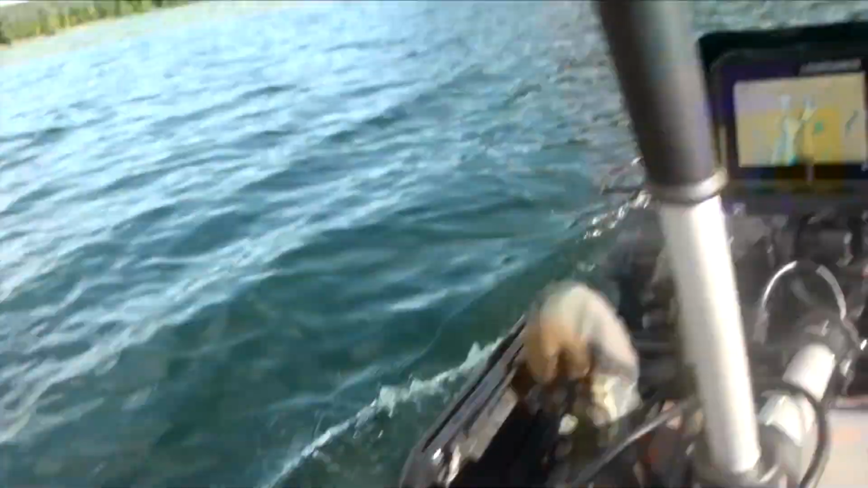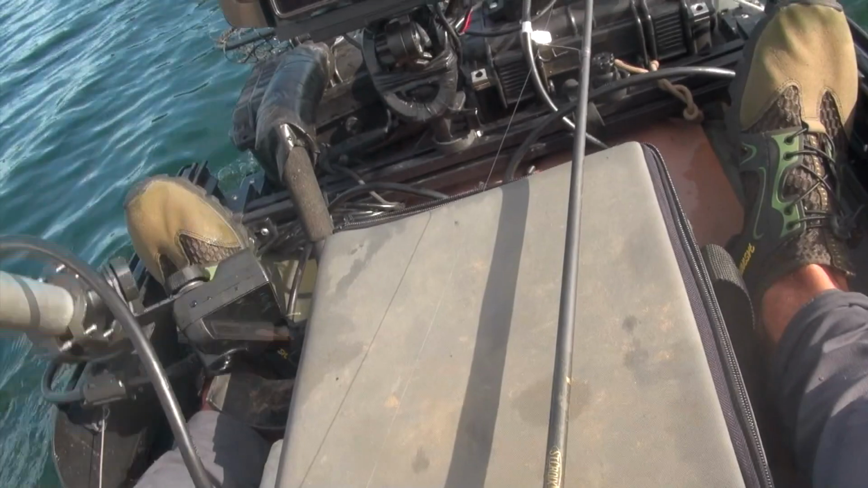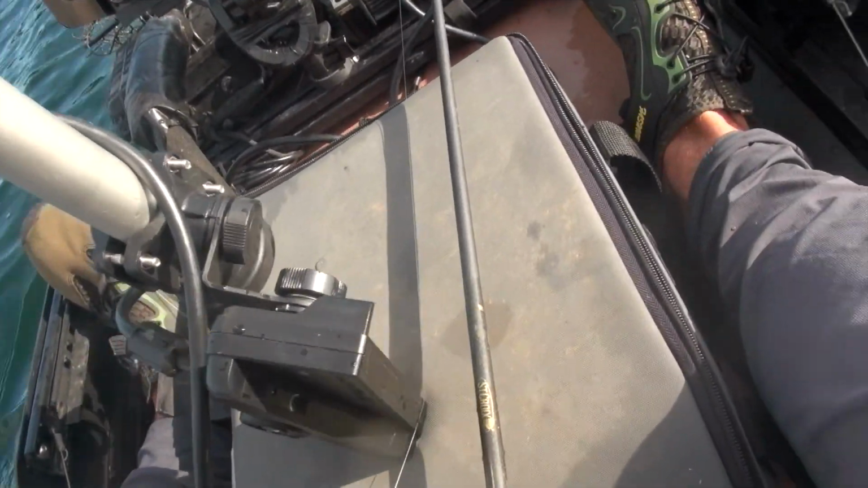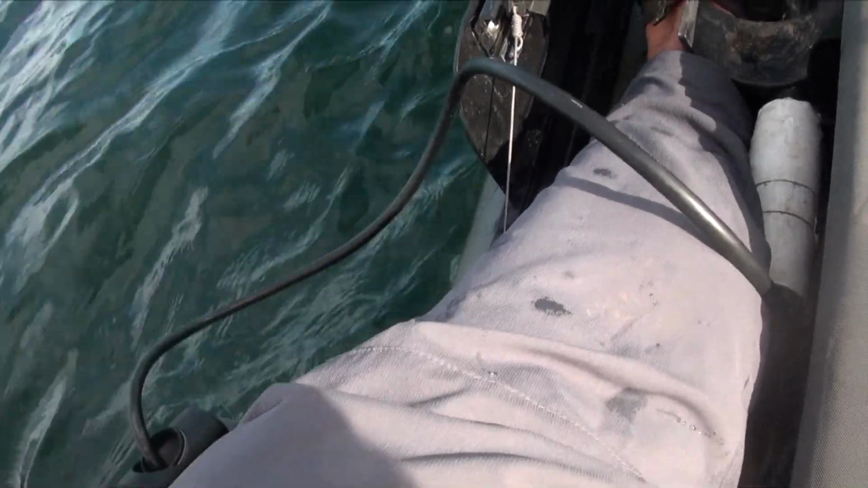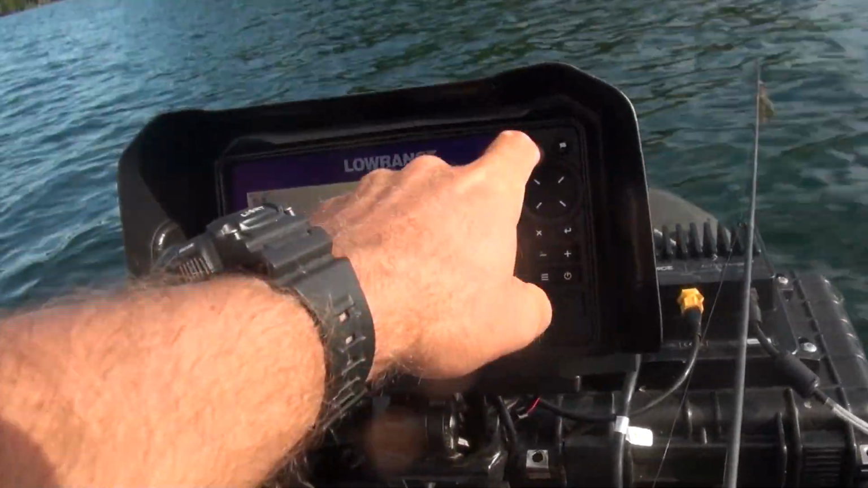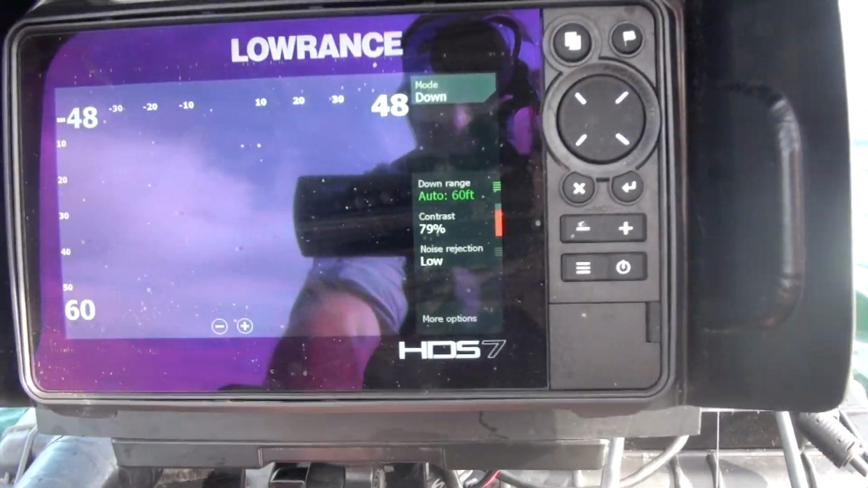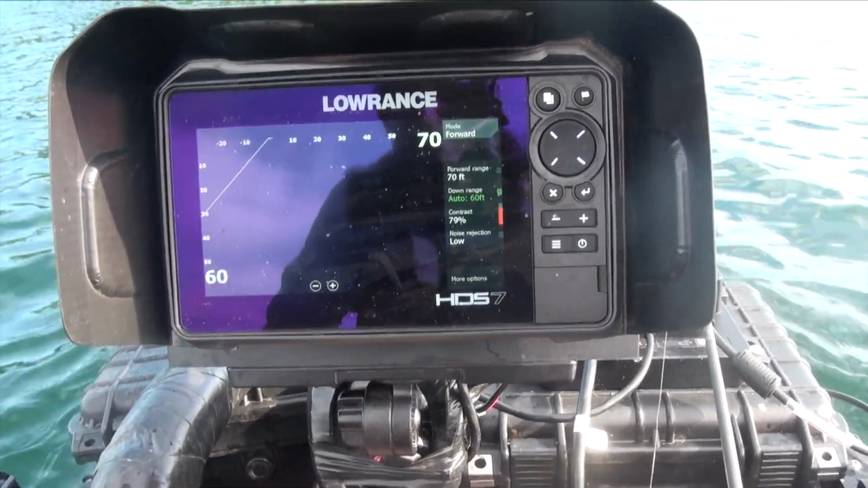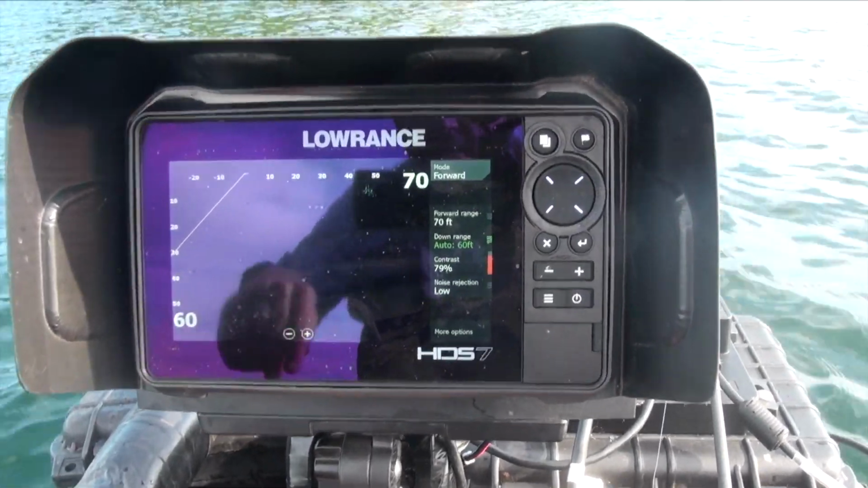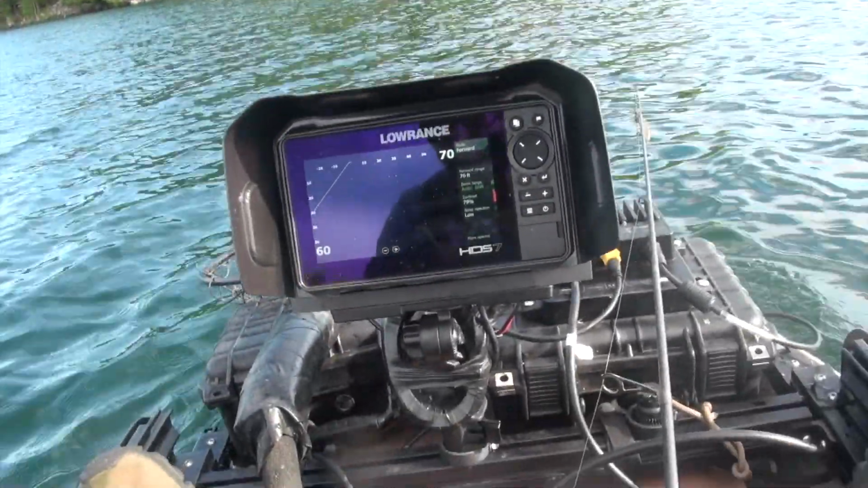I am going to switch. Let me slow this down as we get closer. Let me get the ActiveTarget down in there. I'll switch from that chart to the ActiveTarget, and we'll do the forward mode of ActiveTarget. And when that wakes up, yeah, there's a couple fish. Look at that. There are a couple panfish right at the surface somewhere 40 feet out in front of me, over who knows how deep.